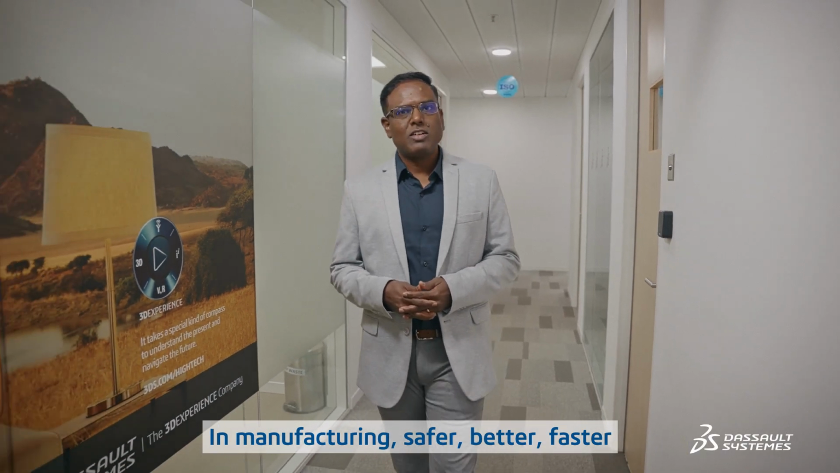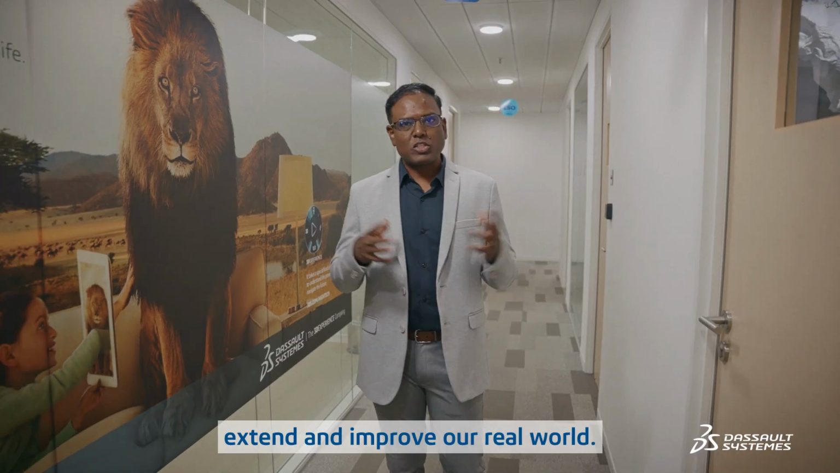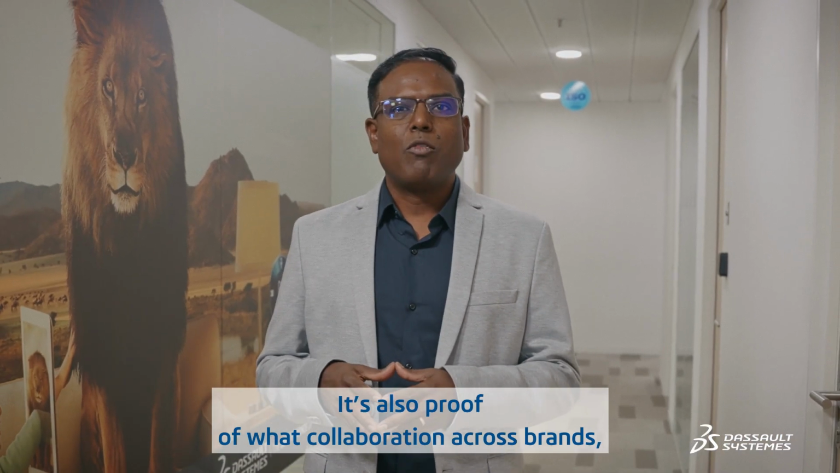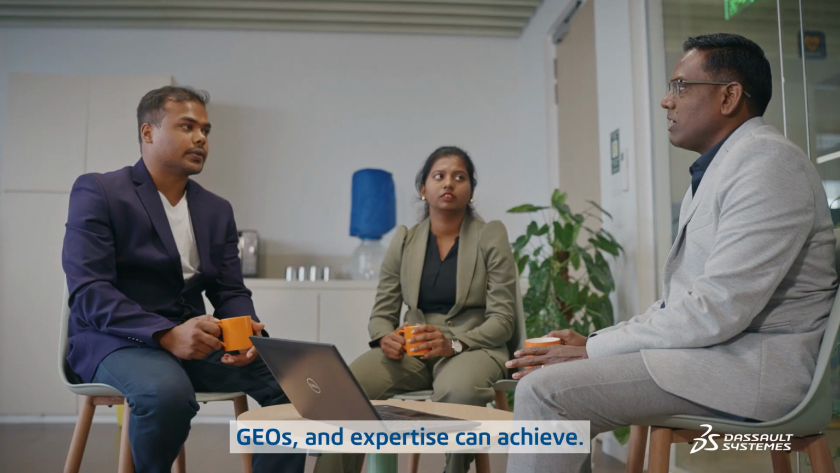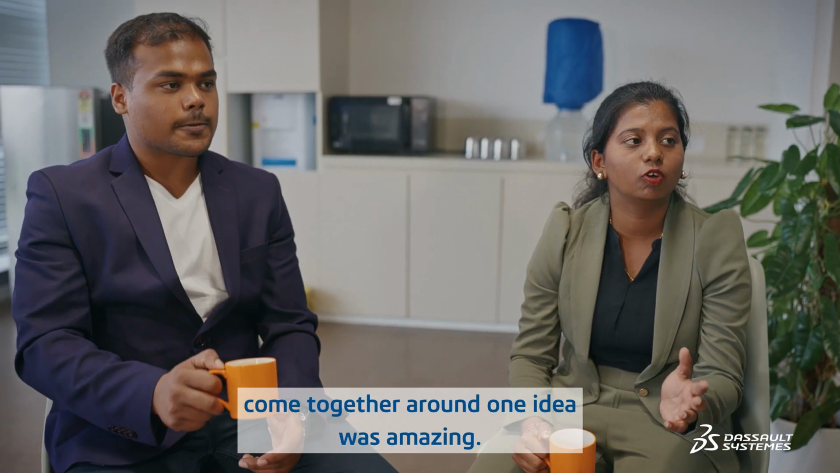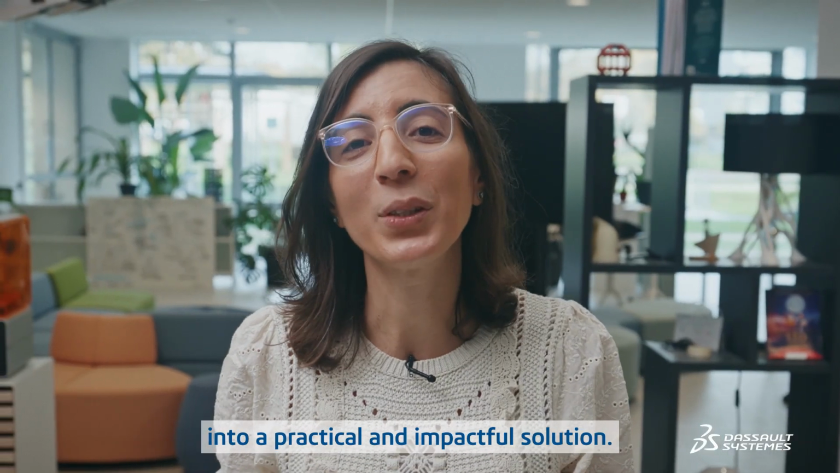In manufacturing, safer, better, faster also means sustainable. Automatic robot detection truly shows how virtual twins extend and improve our real worlds. It's also a proof of what collaboration across brands, geos, and expertise can achieve. Seeing experts from so many teams come together around one idea was amazing. And that collaboration is what turned an ambitious concept into a practical and impactful solution.